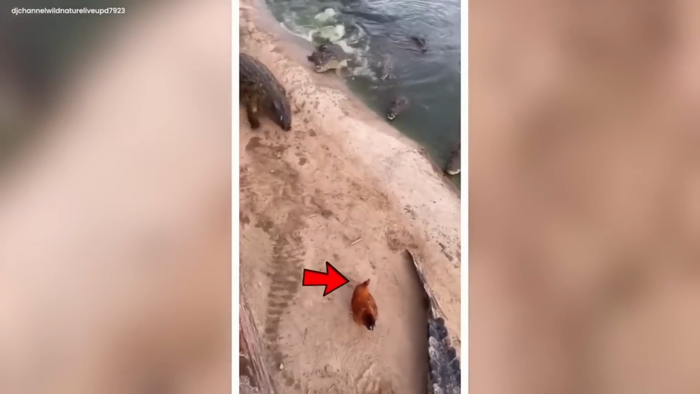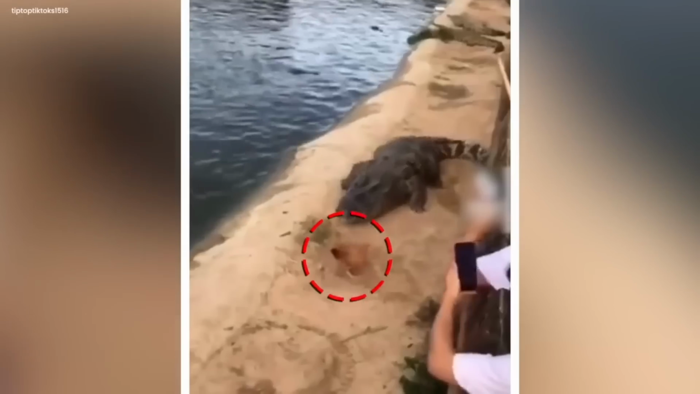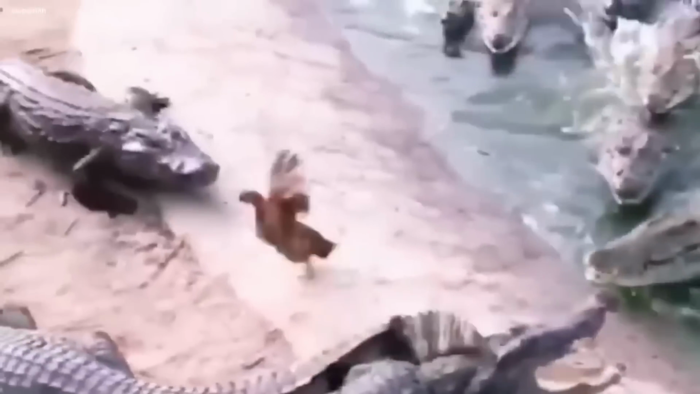So, with a wild adventure and a heart full of thanks, the lucky chicken kept having safe adventures, always steering clear of the empty crocodile's jaws.